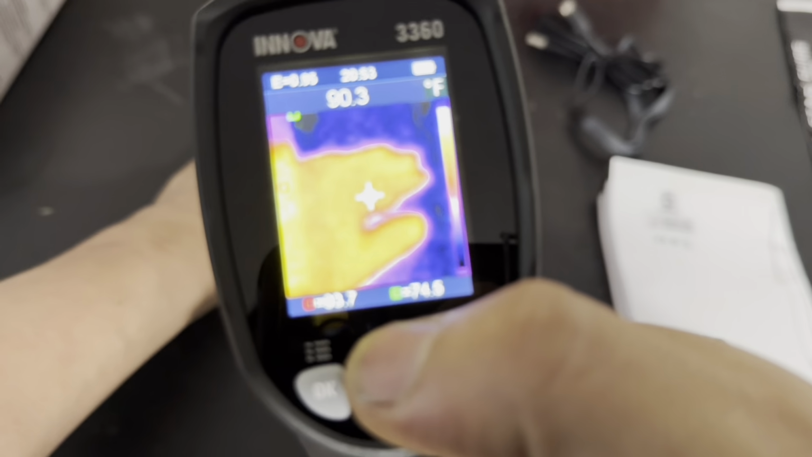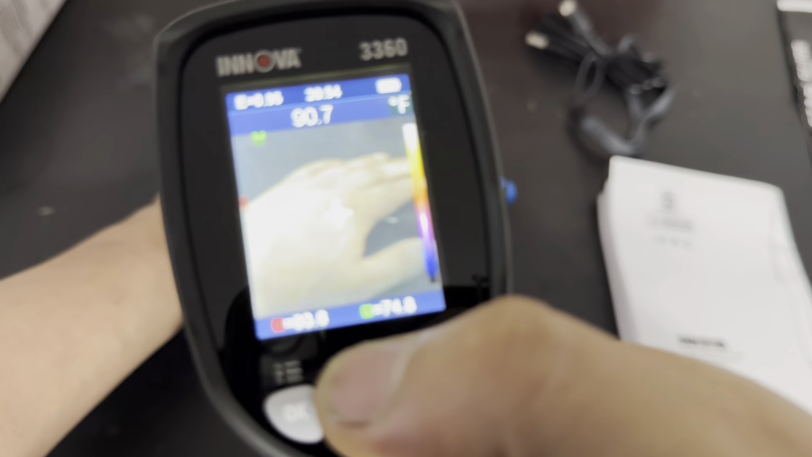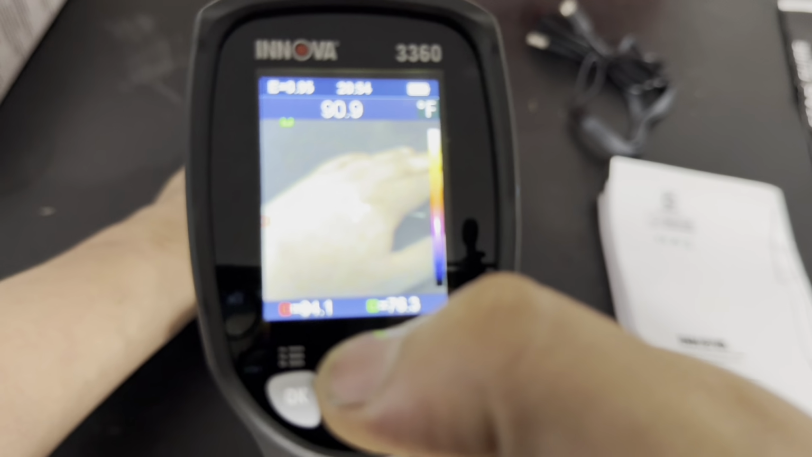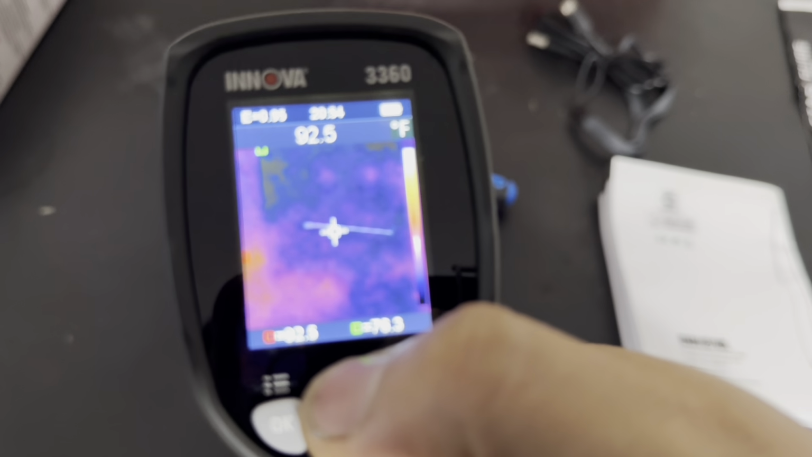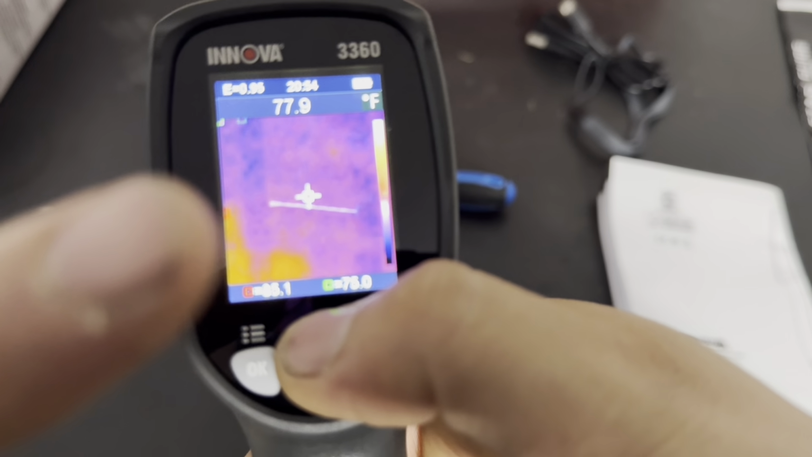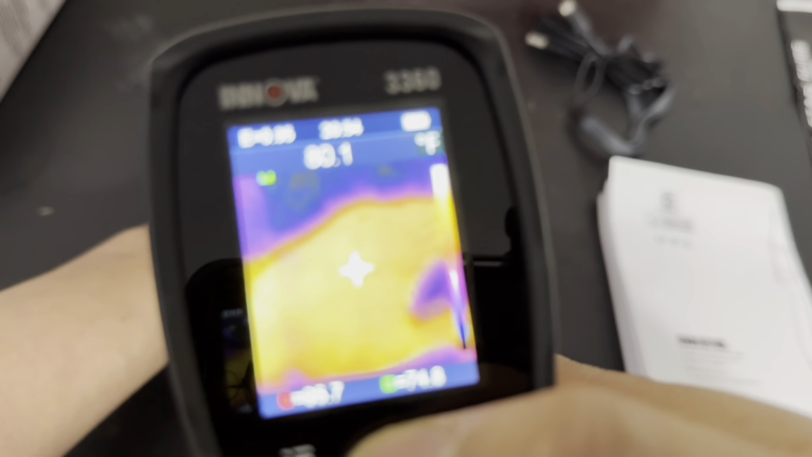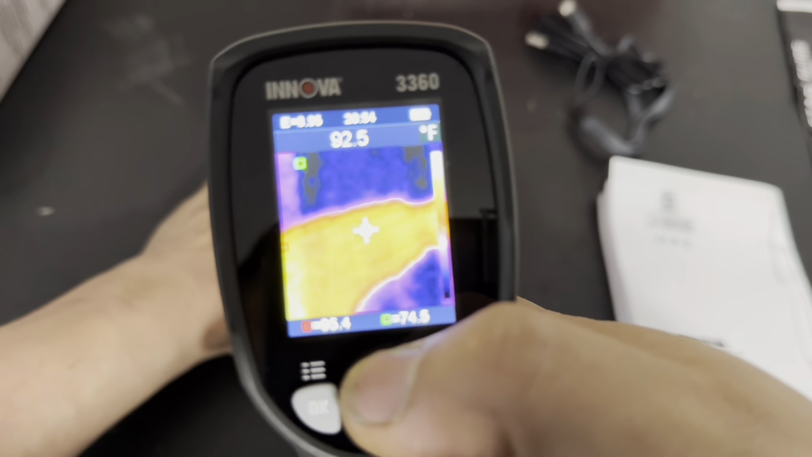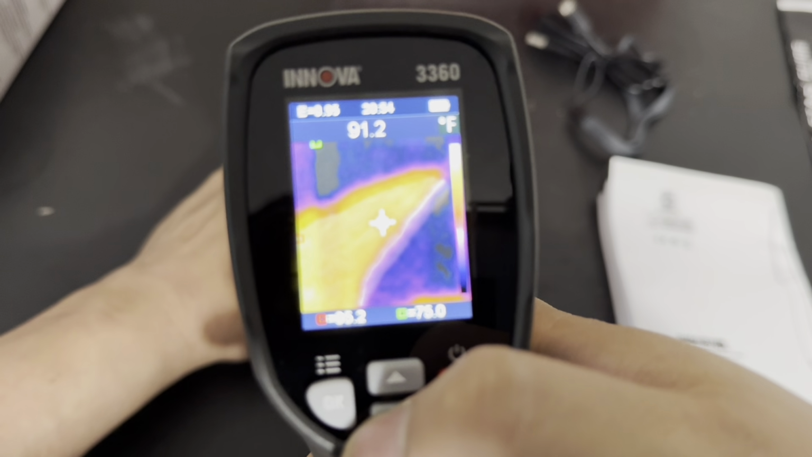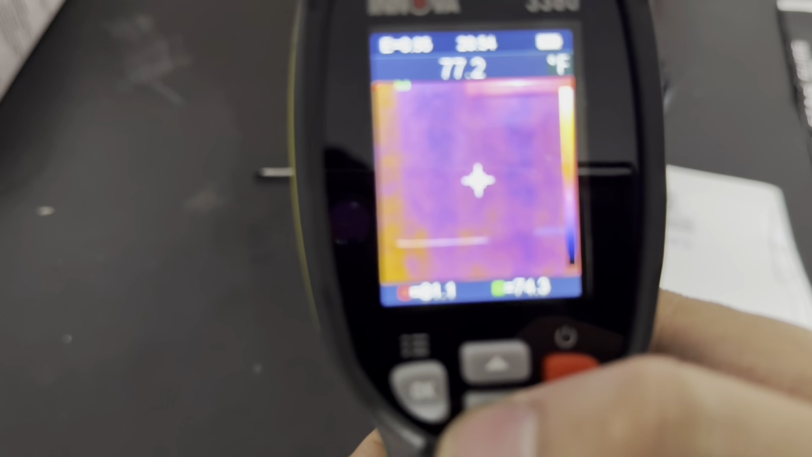But let's just change the setting again. And then you can just change it to whatever looks the best for you. And if you see that little red dot in there, right there moving around, it's finding the hottest spot in the picture. But yeah, now we're gonna move on to a truck and then show you the heated steering wheel and everything, how it works.